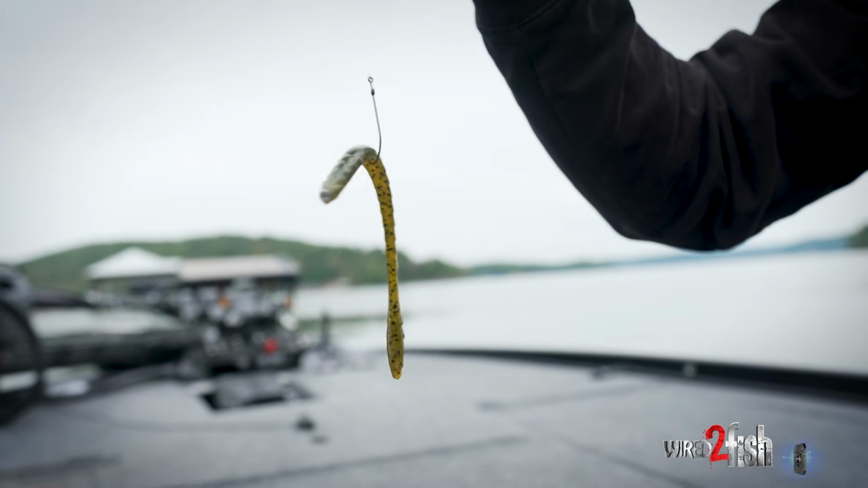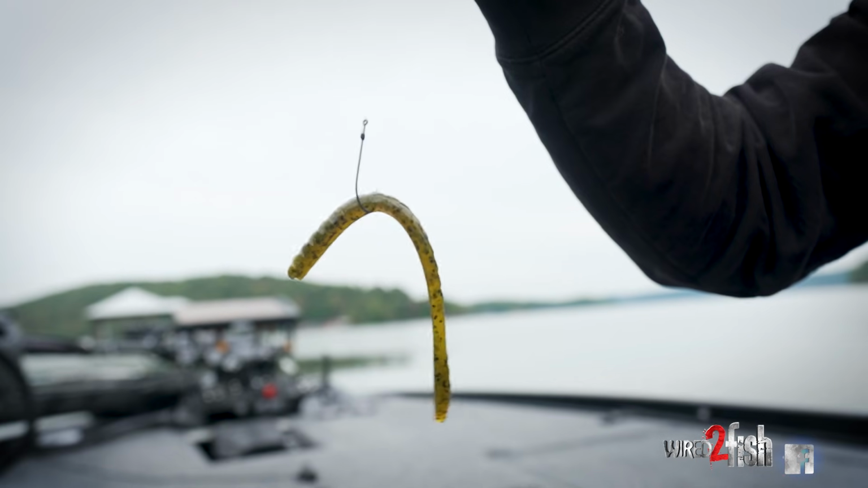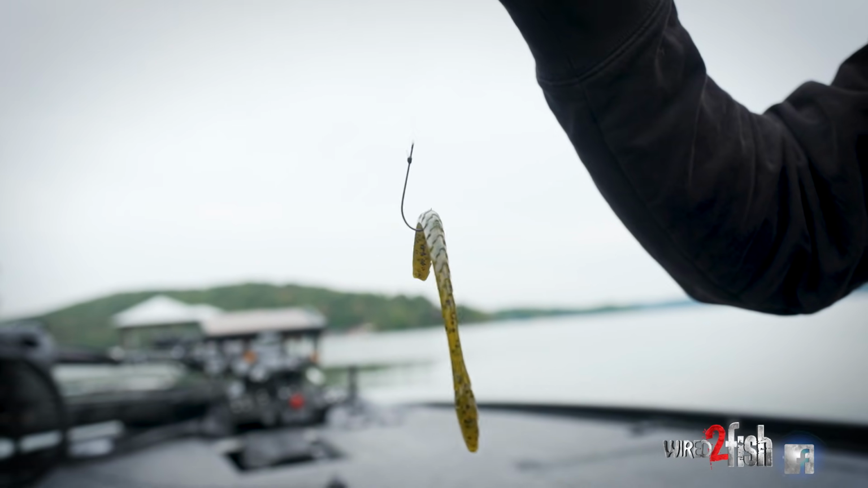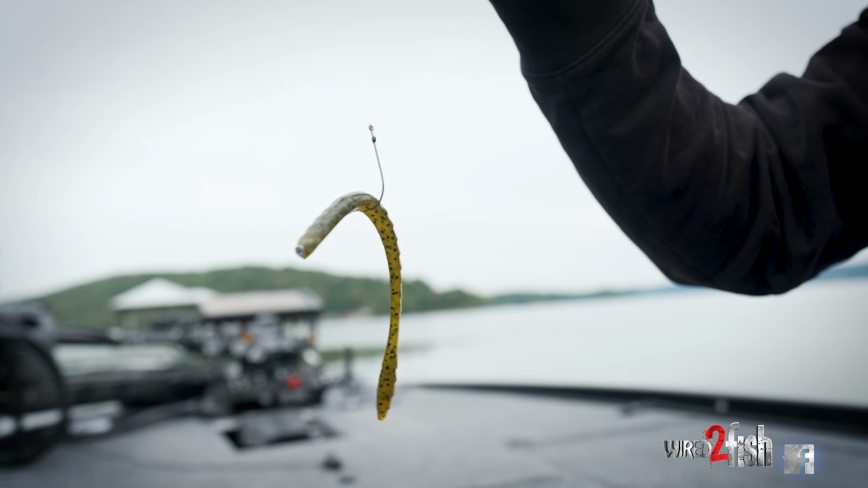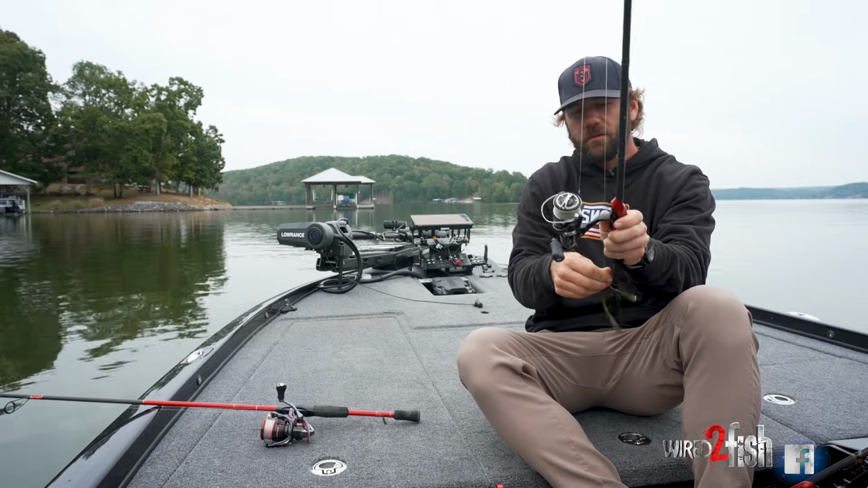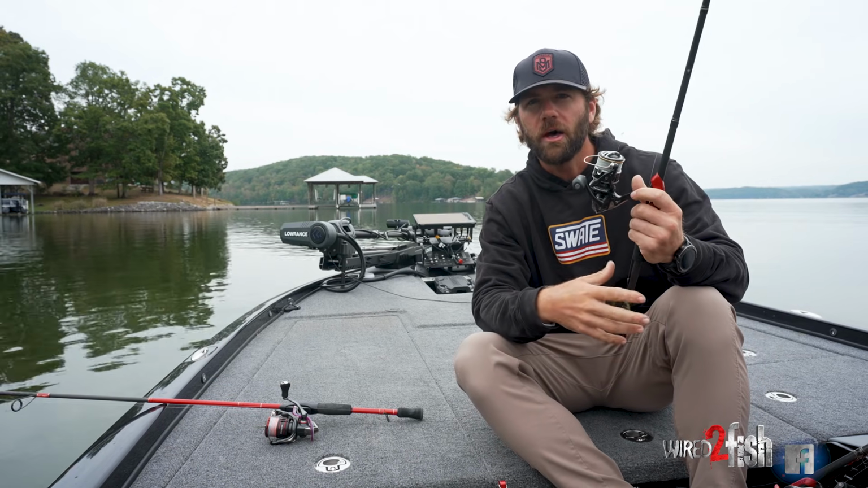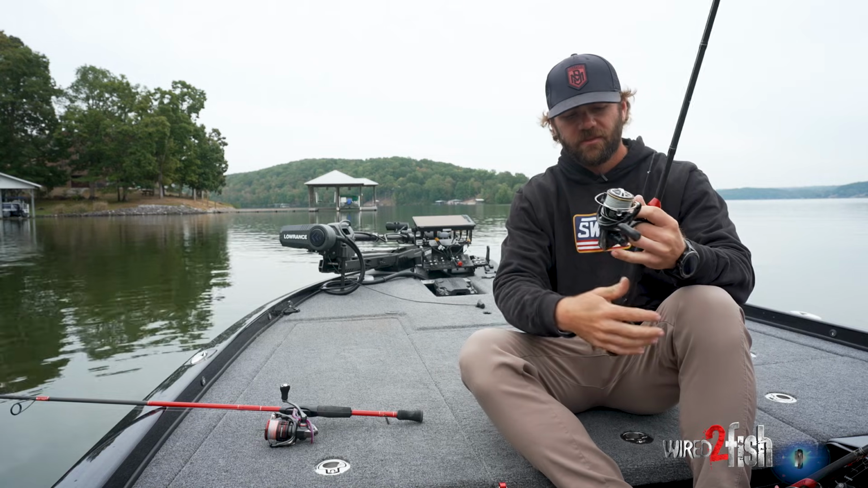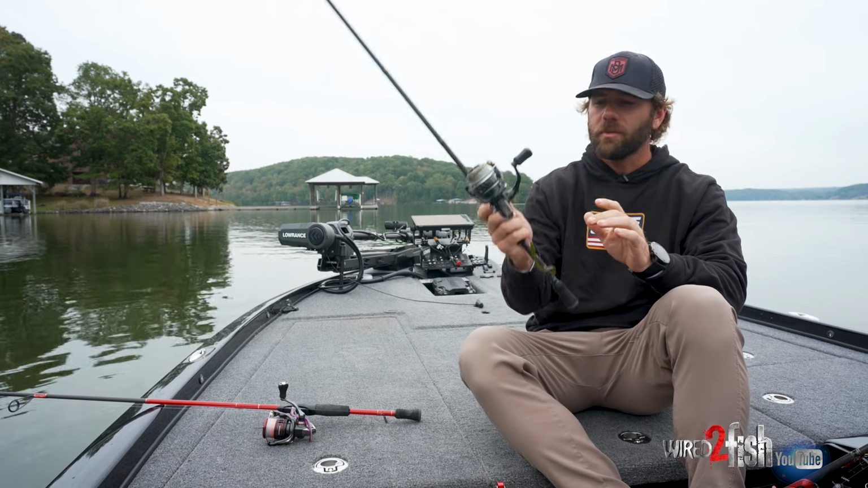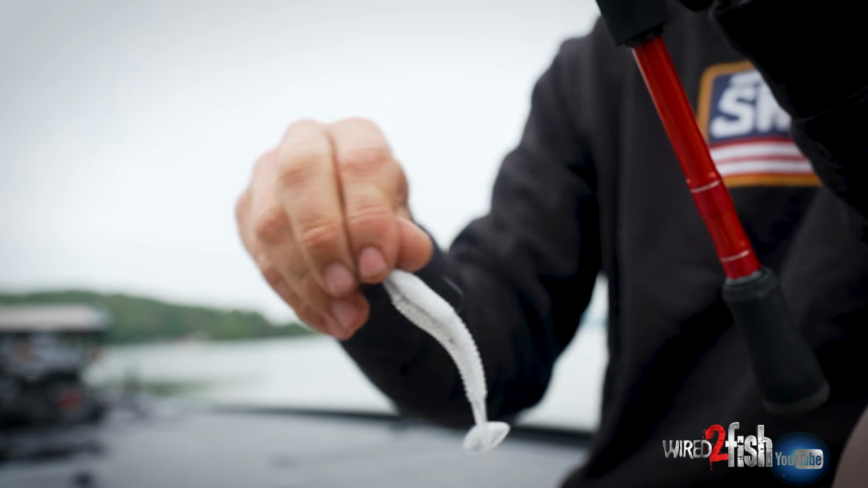Right here I've just got a size 1 rebarb hook with a Jig Minnow slim shake worm and just a little 1/16 ounce nail. Now there is an application sometimes when you're going to use the nail weight for deeper fish, like if they're offshore and they're schooled up in an actual group. Sometimes I'll do that and I'll reach for a little bit heavier nail weight, but that's when I grab the nail.